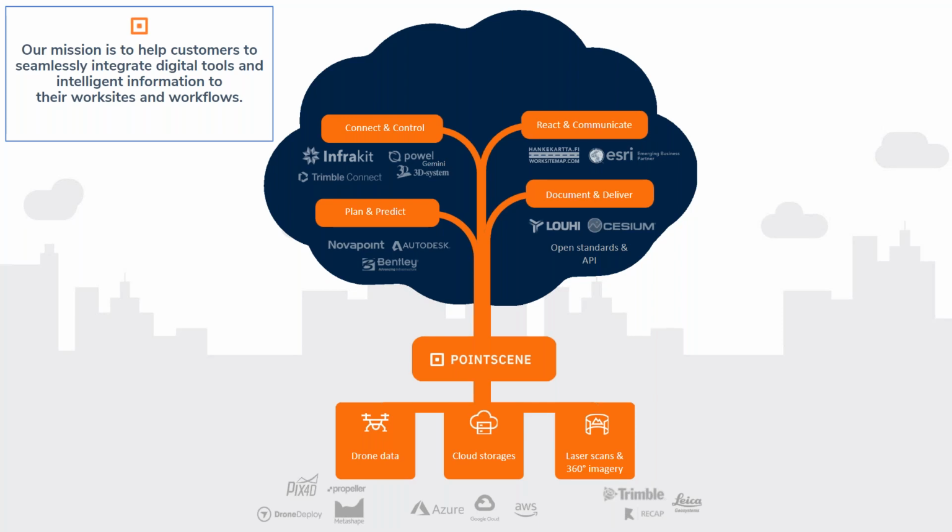Today we are concentrating mostly on the 360 imagery part, but our platform solution also provides tooling and web services for drone data or photos, point clouds, surface models. We have a full cloud solution for the storage part, and also support for laser scanning, mobile mapping, terrestrial scanning or airborne datasets.